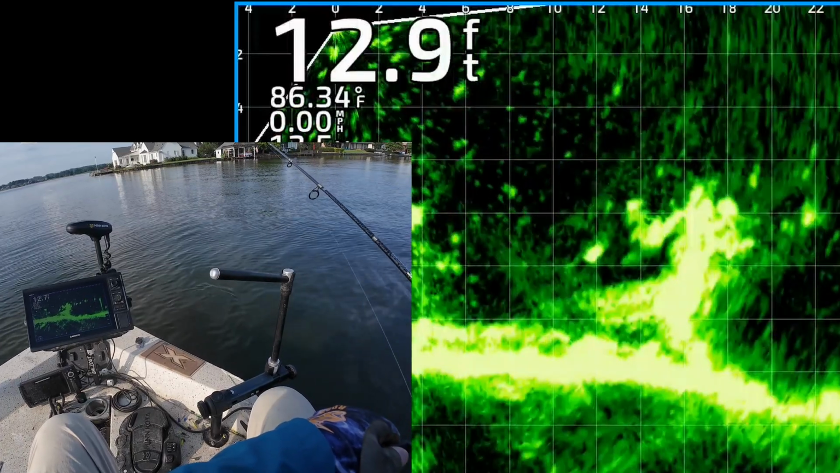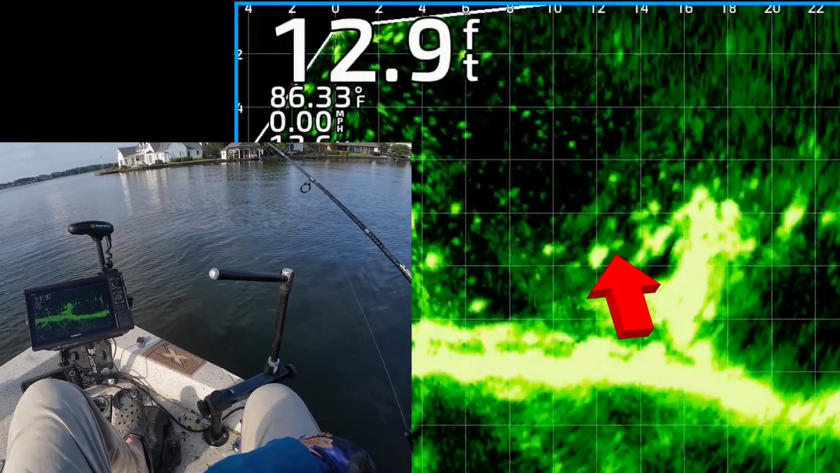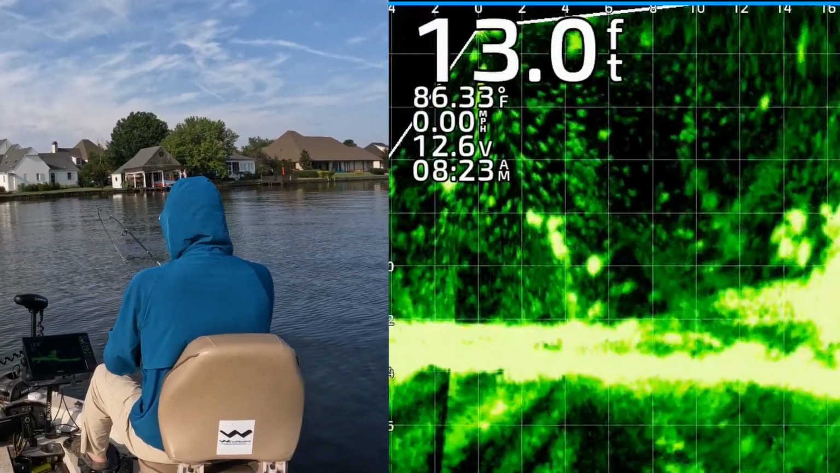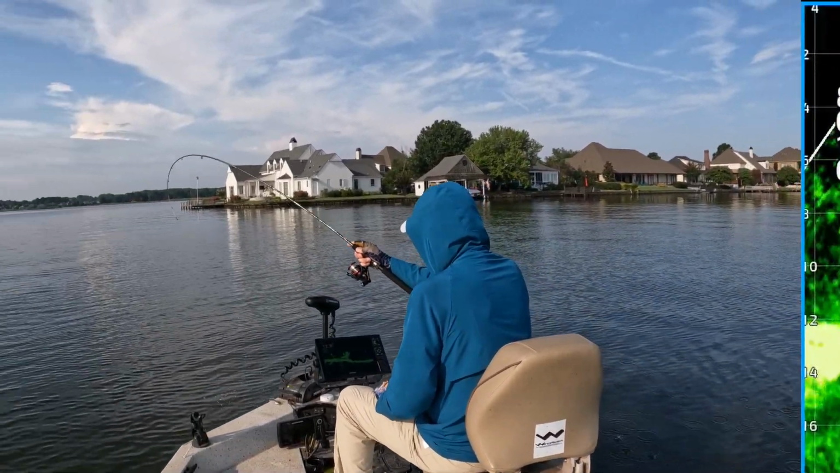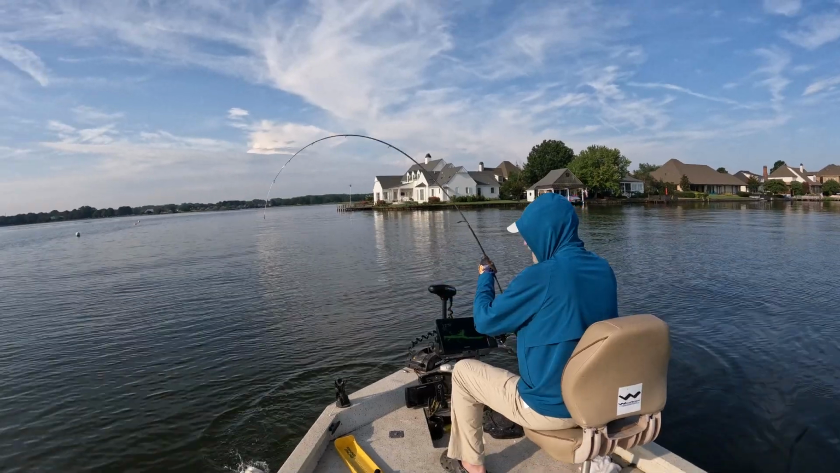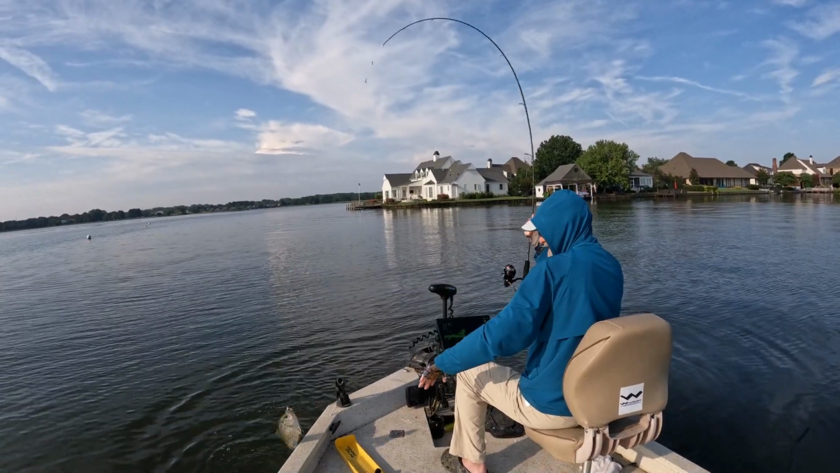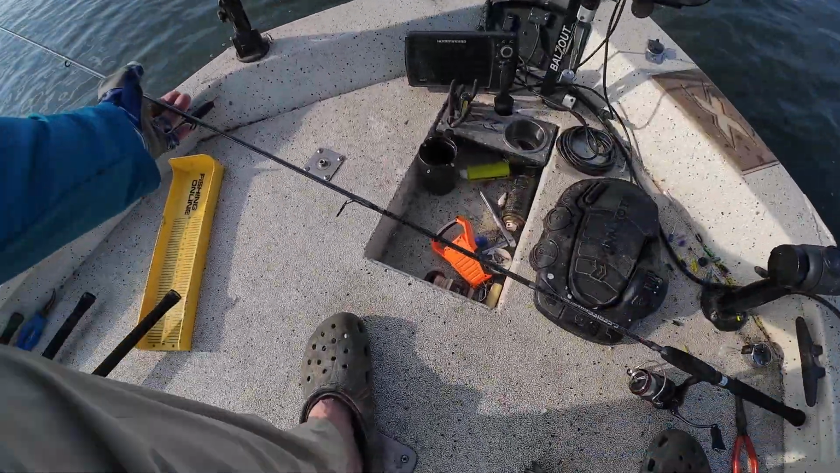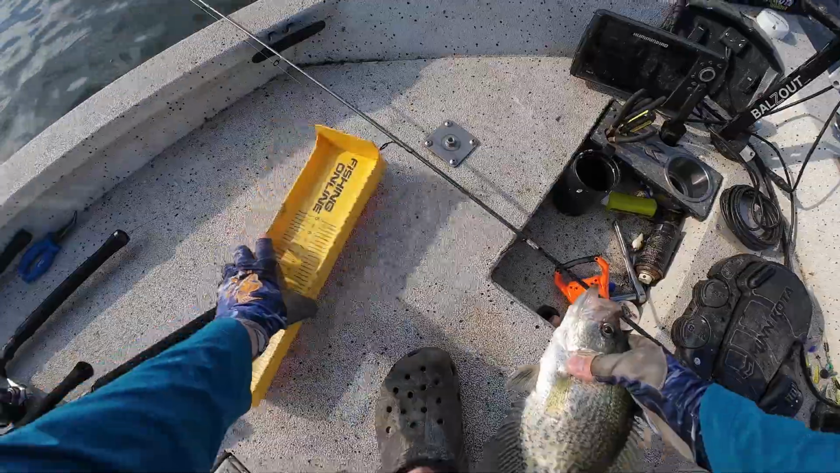Bringing that jig right through them. One of them's about to get it right there. Got that one. He couldn't resist it. Had to get the Wild Willie's Little Minnow. The pearly gates. Oops. Come on, little dude. Shoot in the live well.